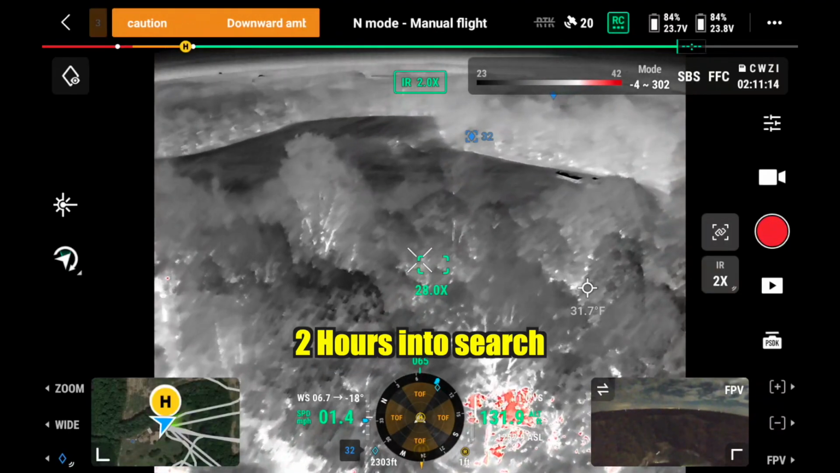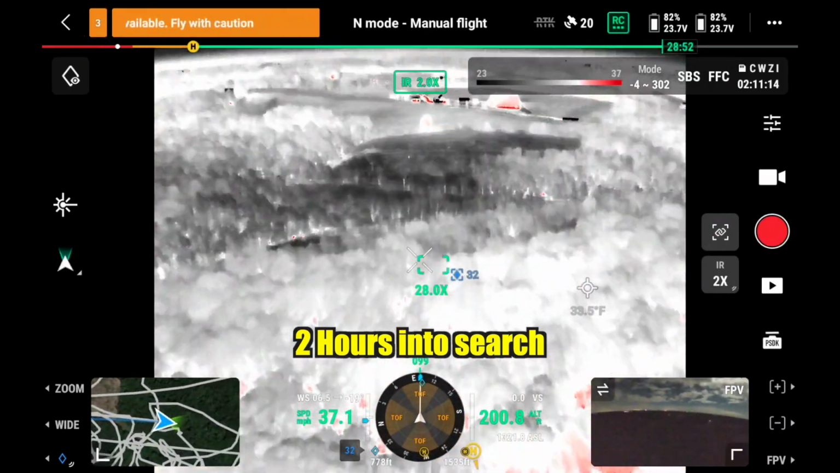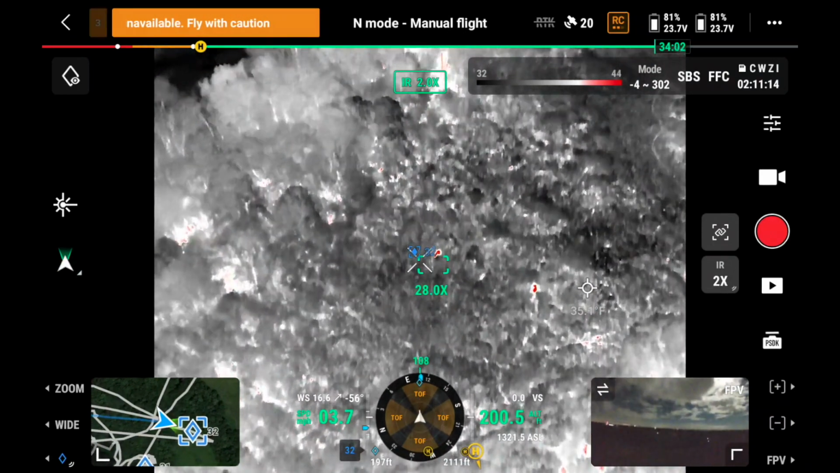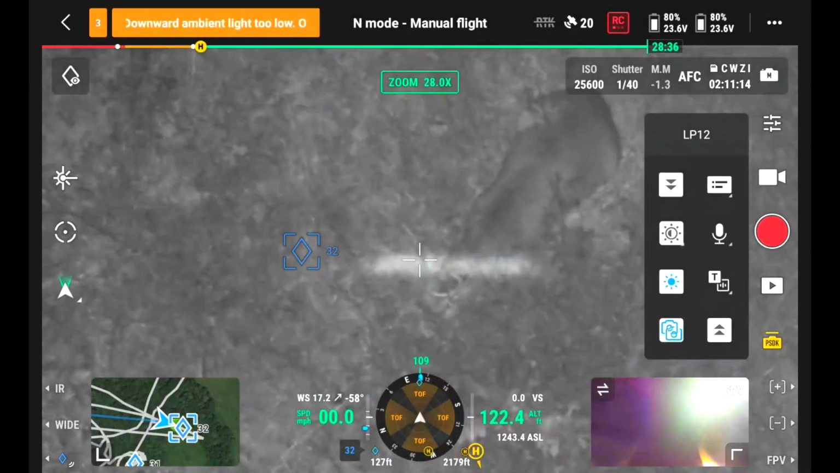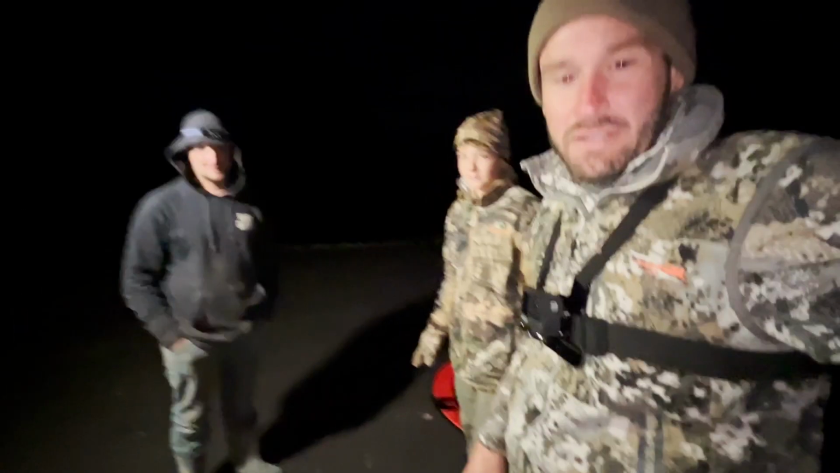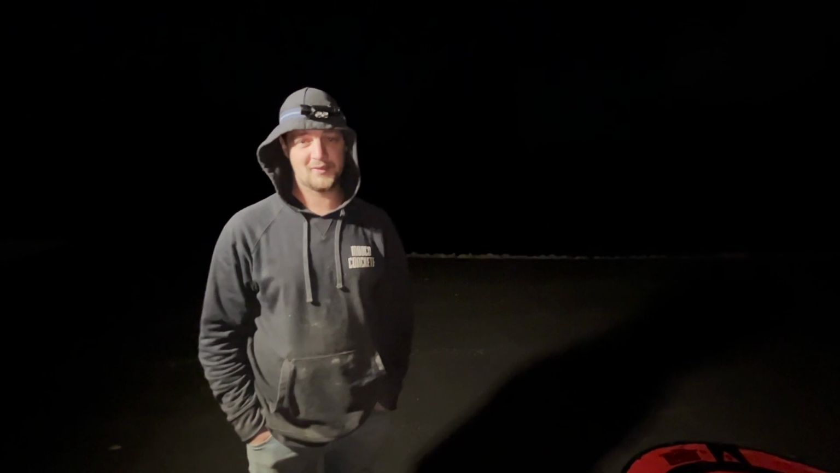Alright, this is exciting here. It's better walking. Yeah. Right in the middle of that field. Yep, there he lays. Alrighty, we just got done finding his buck. What do you think of this, using a drone? It is super awesome. We would not have found this deer without this drone.